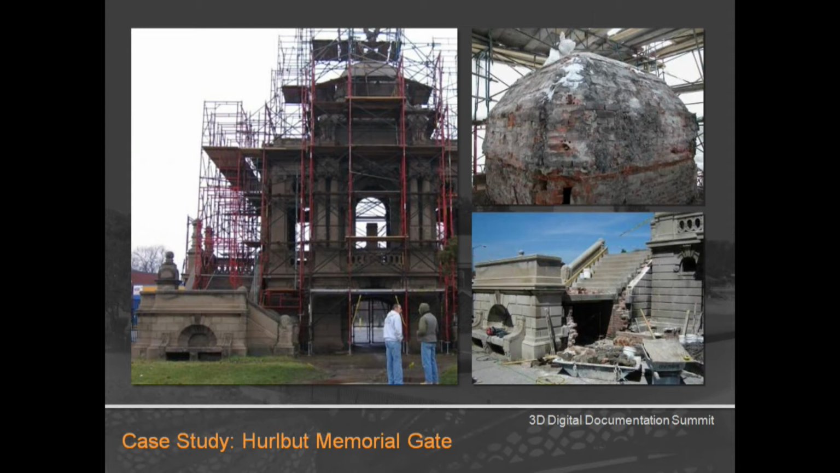The only problem was we started documenting in January, which is not a fun time to be outside in Michigan. And if we add to that the extremely detailed and ornate nature of the memorial itself and the lack of access to the upper portions because at this time the scaffolding had been taken down, we decided it might be a good chance to jump in and test out laser scanning and see how it could help us out.